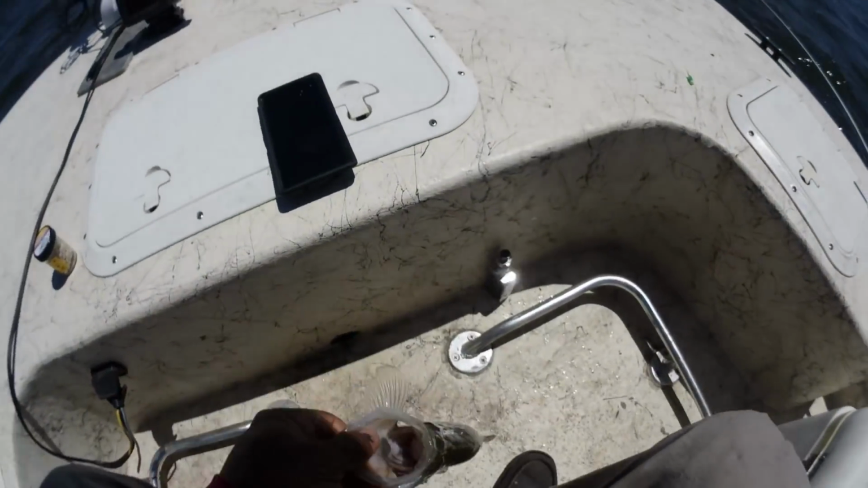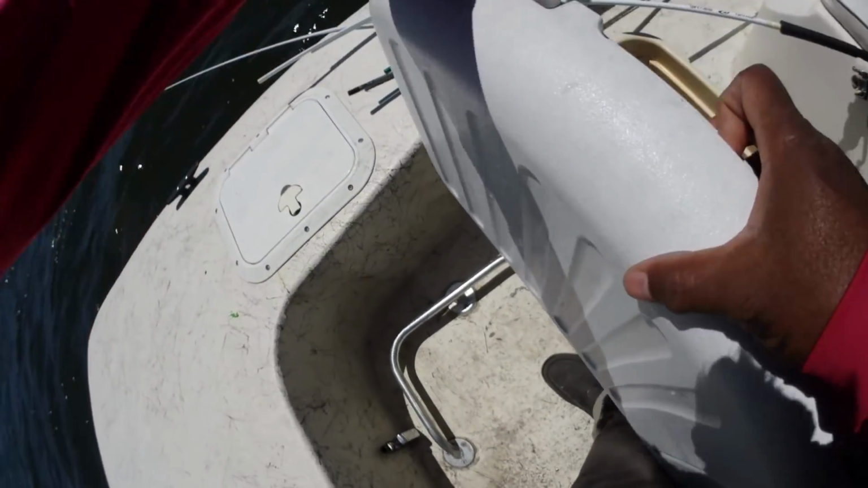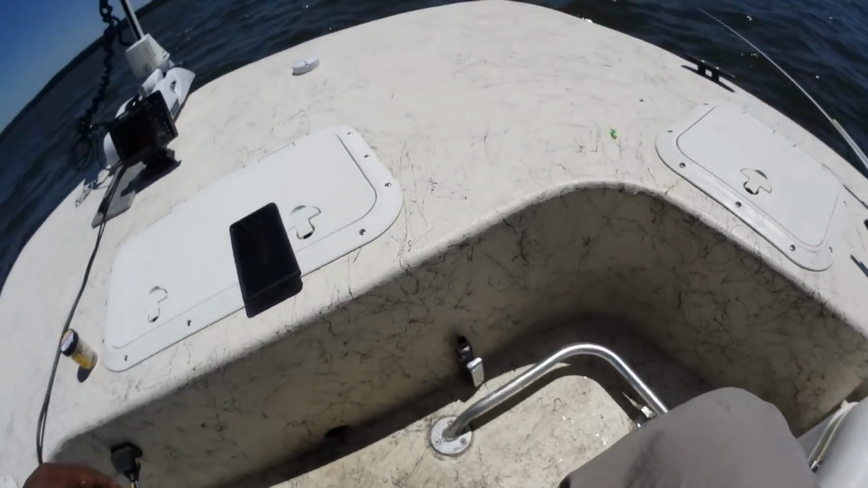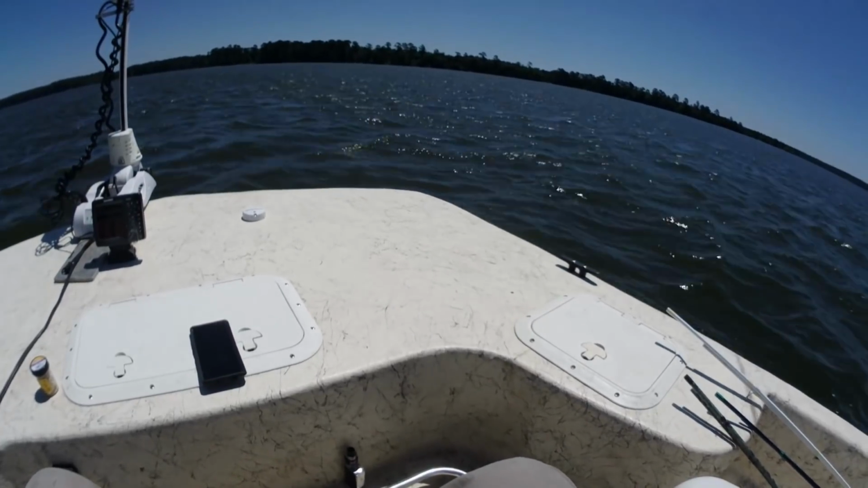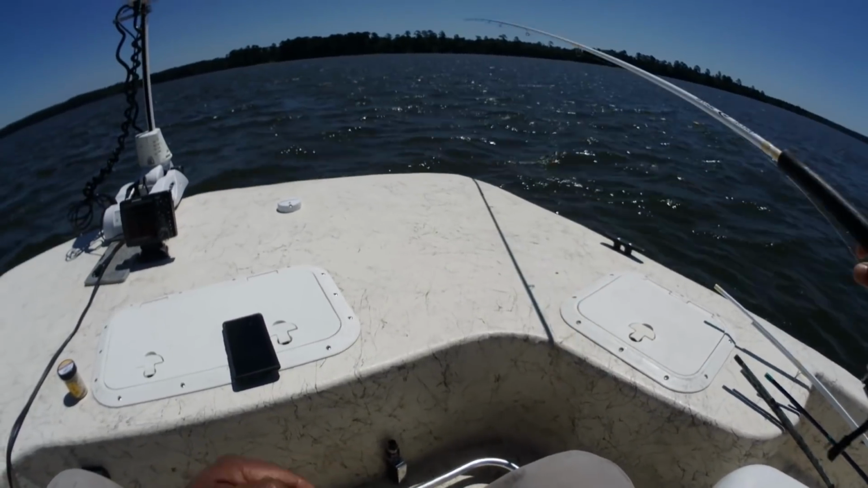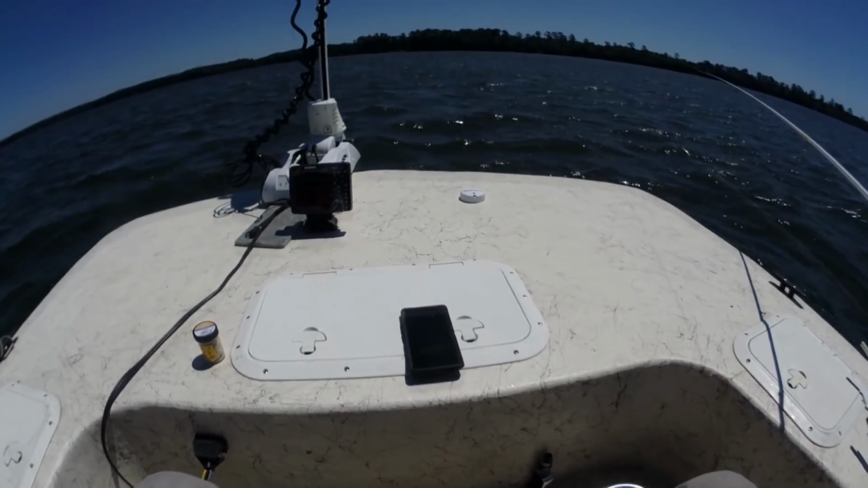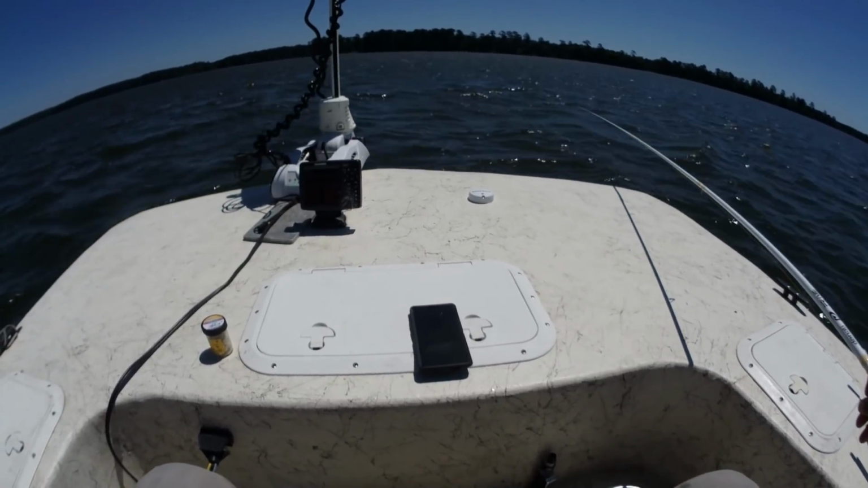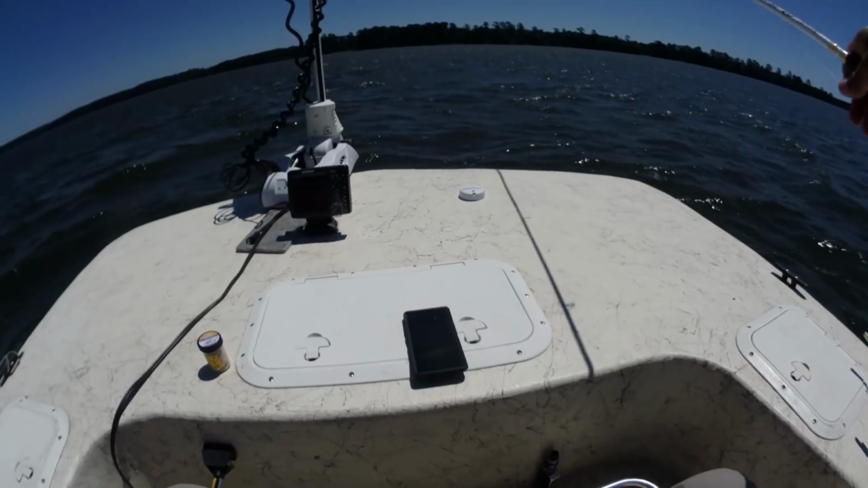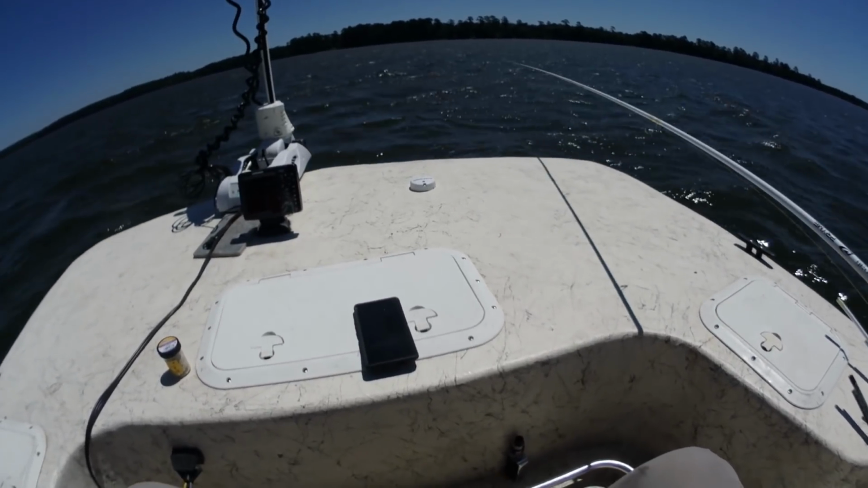What's your depth range? I'm in 11 foot, fishing about 8 foot. Yeah, I can see them on 2D. Yeah, they stacked up. That's what's up right there. They are stacked up. It's my old buddy LBG.